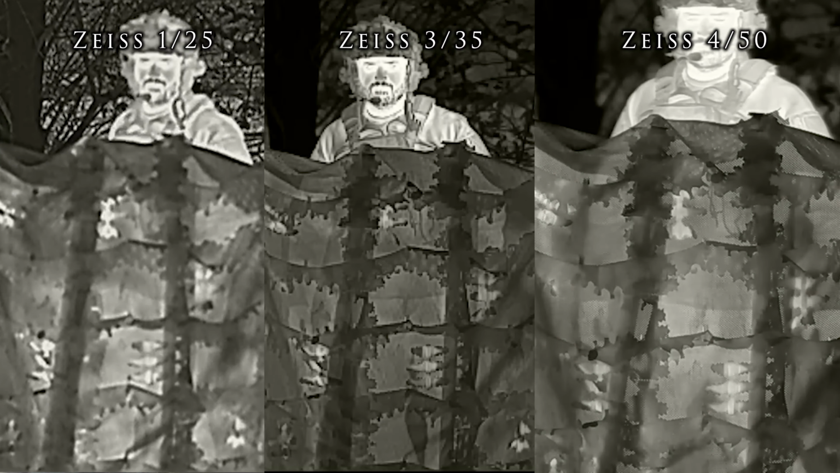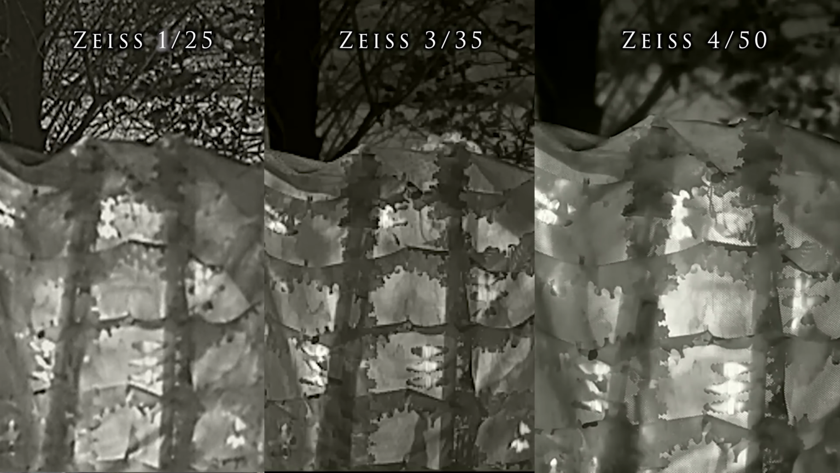But I did notice that as the distance increases, that NETD advantage becomes less and less. I will say the lower NETD and lower resolution sensors had a lot more difficulty with thermal hides, where the 450 sensor would force the wearer to stay much further away to remain undetected.